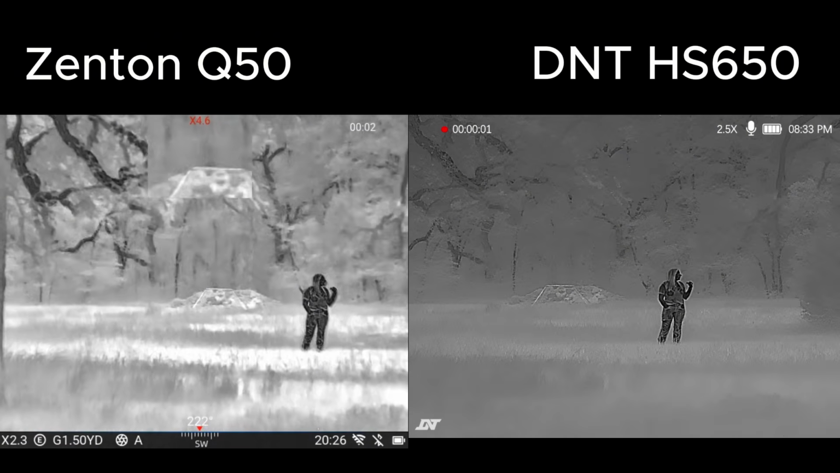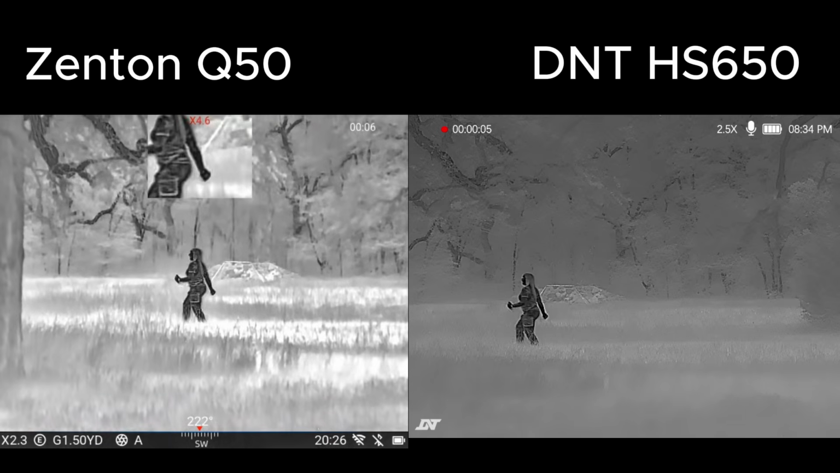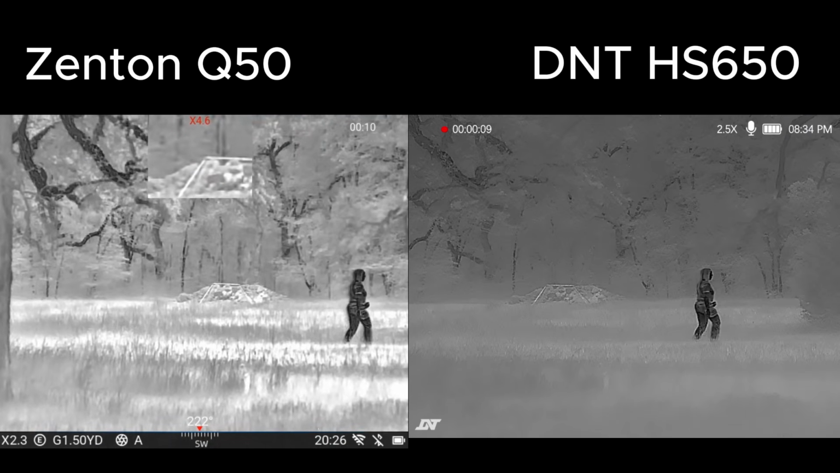And then lastly, we're just going to switch it over to black hot just because I think sometimes certain scopes can perform better in black hot. So this is what it kind of looks like with black hot through both scopes.